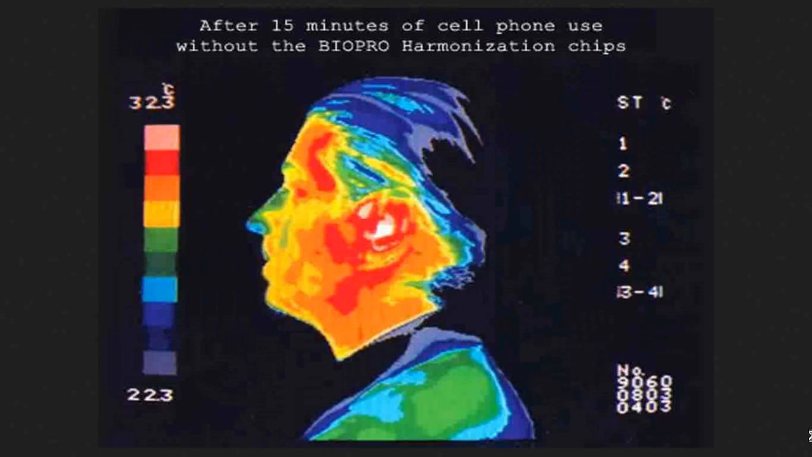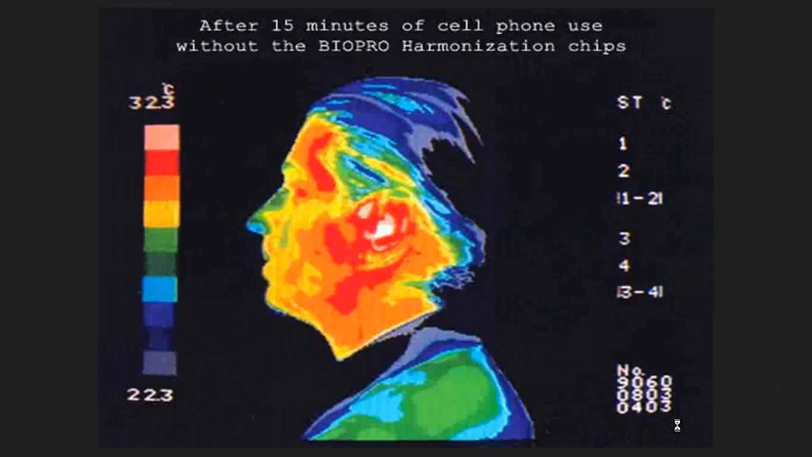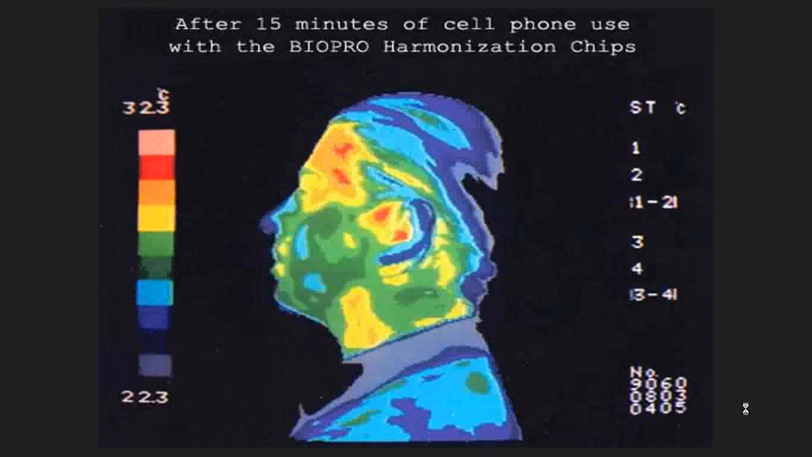The BIOPRO Harmonizer chip with a cell phone. And this was supposed to be the use with the harmonizer. And you notice they're in the right order. This is the before image because it's 0403, it's 403, and this one's 405. So yes, they're literally backwards. So is this 15 minutes after using the cell phone? No, this was a claim based on sticking something on the back of the phone.